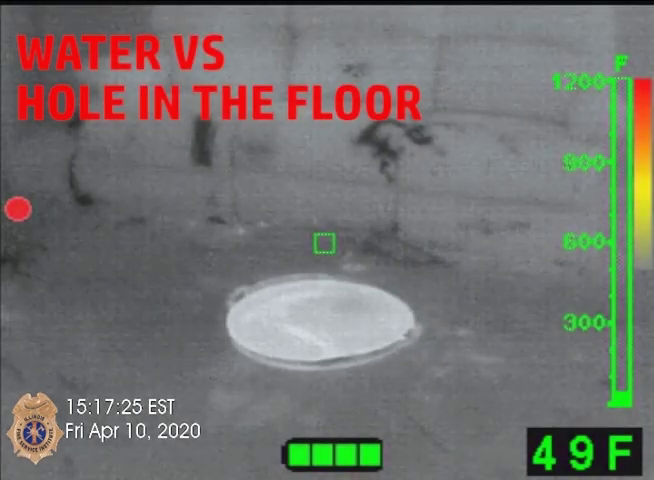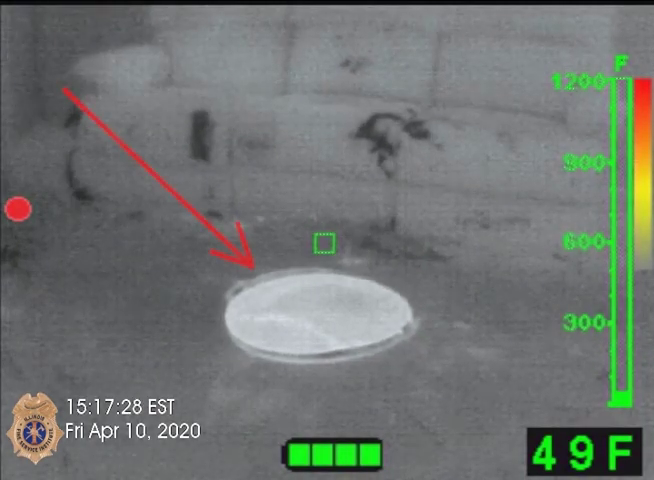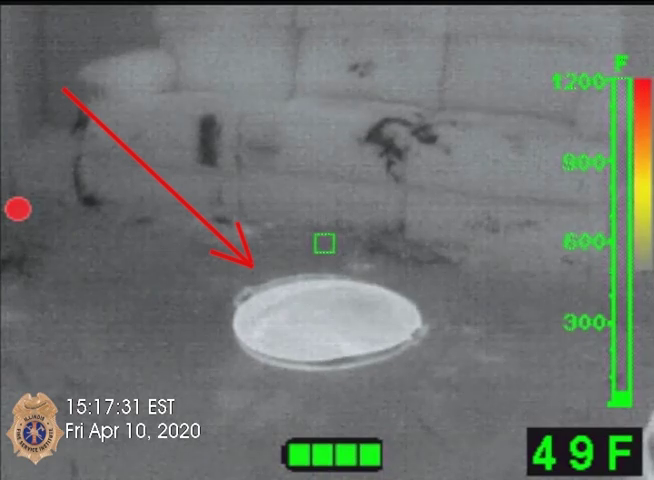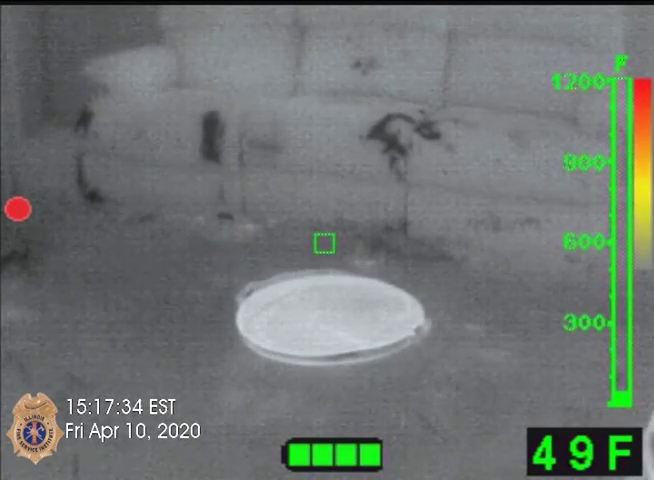During the lecture, the instructors discussed how a hole or a puddle of water could look exactly the same in the thermal imaging camera. The thermal imaging camera cannot distinguish between the two and could trick the firefighter into possibly falling through the hole.